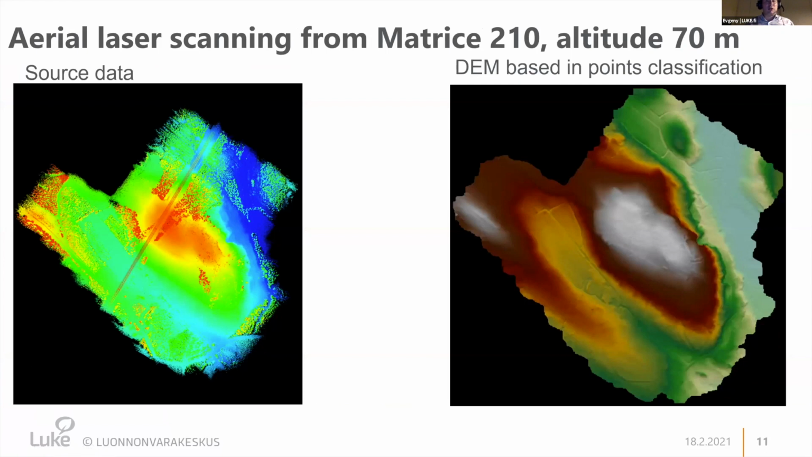So first, the results of aerial laser scanning. From a Matrice 210, from 70-meter altitude, you could get a very accurate point cloud. I think this is one of the additional values you could get from UgCS, because if you know the topography of your survey, then you don't need to spend your energy on extra overlap or extra movements to compensate your flights.